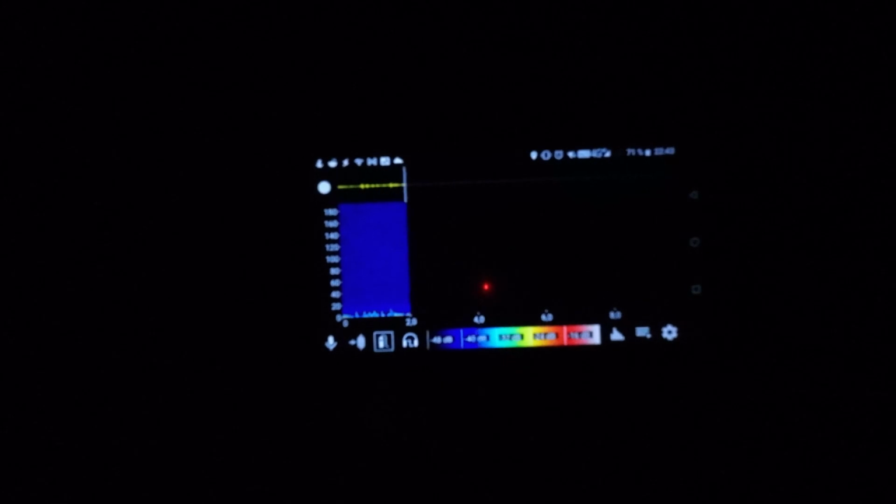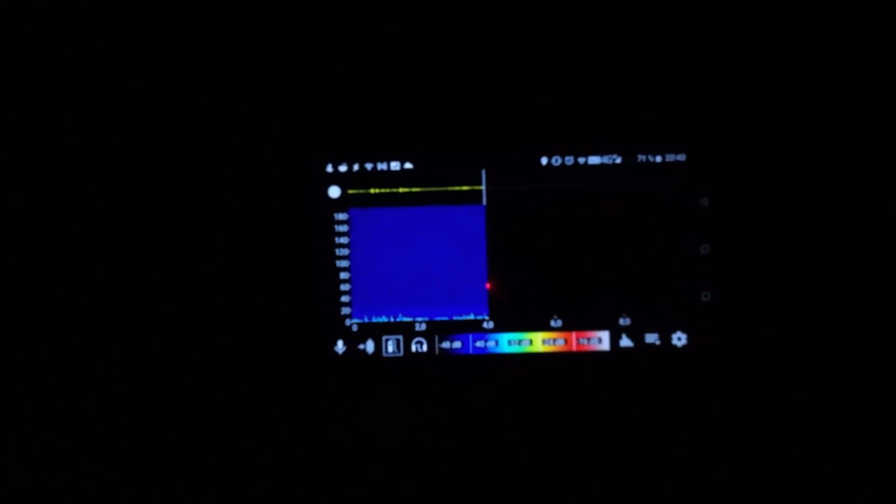Yeah, nothing right now, which is annoying because right now we don't have the reflection. And there we go. You can see some faint traces of bat audio in the spectrogram, and the detector picked it up and did automatic recording on it as well, so that was good.